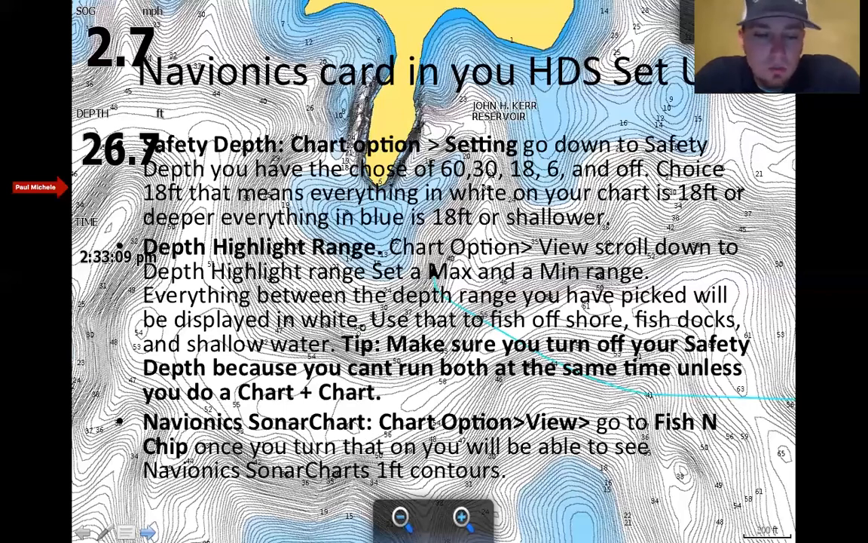When it brings you to menu, you'll see chart options. You click on chart options, and then you'll see view and settings. When you click on settings, it'll bring you up to another box, and you'll see something called safety depth. Safety depth is very, very important.